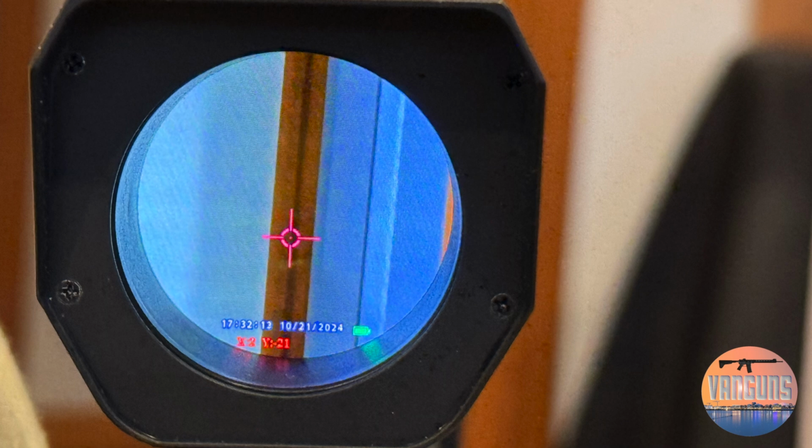The resolution drops down to probably old school VGA, like TV before HD. But it's so small, I don't think your eye can really tell the difference that much unless you really, really stare at it. So I think it does a pretty good job with the digital zoom. So it's effectively a 1:6.